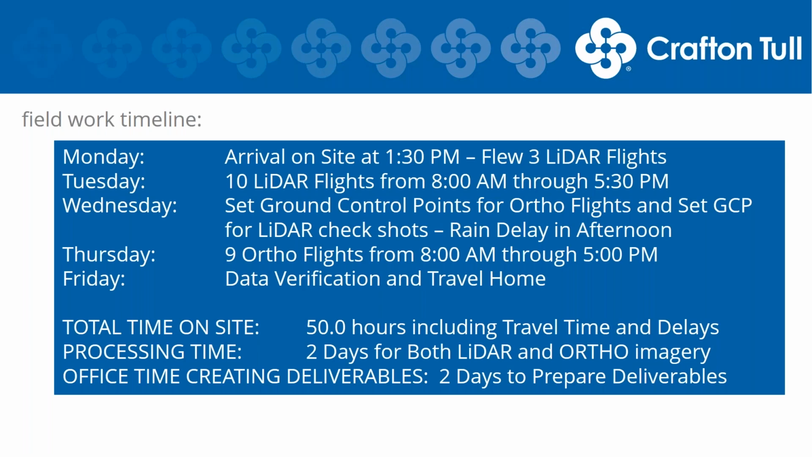I think with our imagery, we had probably close to 2,200 images total from all 9 flights. Each one of the images is about 40 megabytes apiece, very high resolution. So it takes a little bit to turn that image out and to create the ortho mosaic.